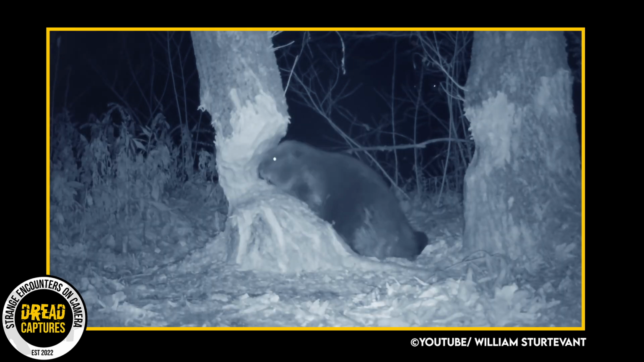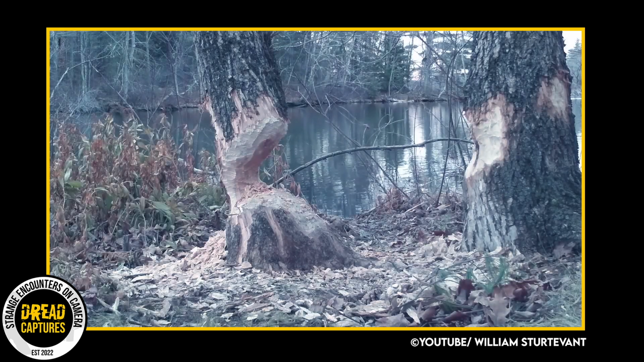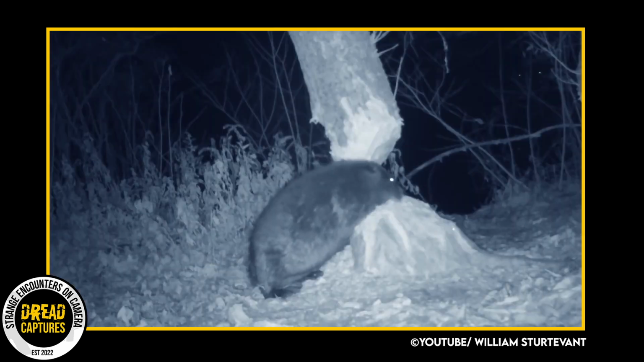As he starts back in on the tree on the left, the time lapse is cool and you can see that he's getting close. The daylight video shows just how big these trees really are. I'm pretty blown away by this, honestly. Those trees are massive.